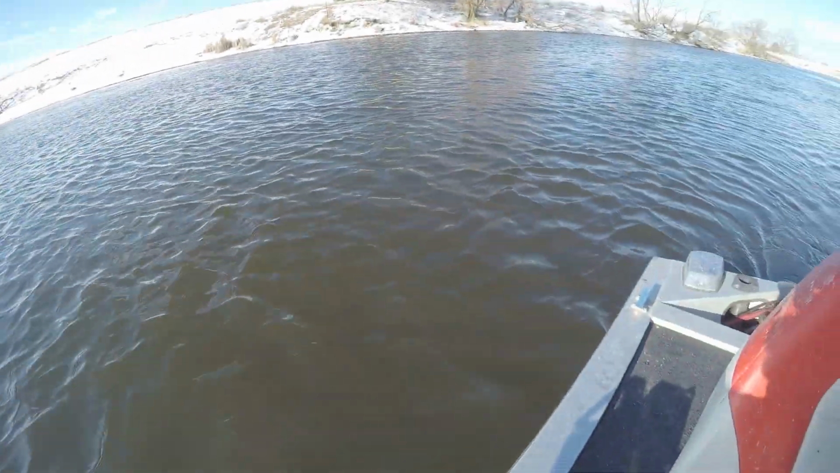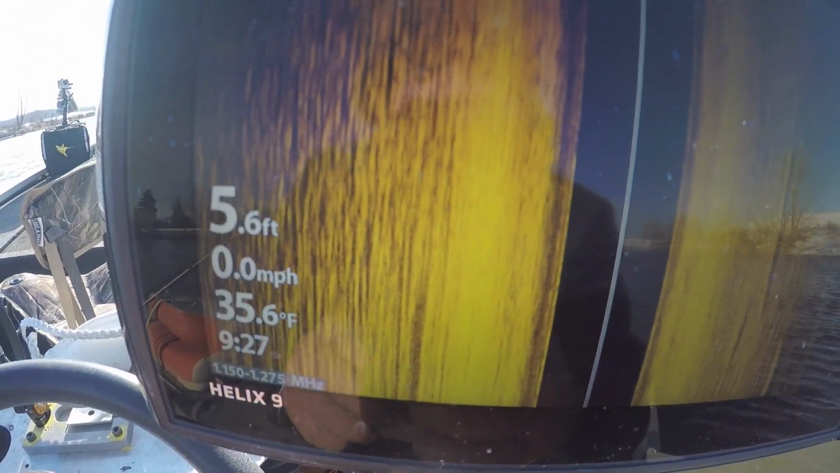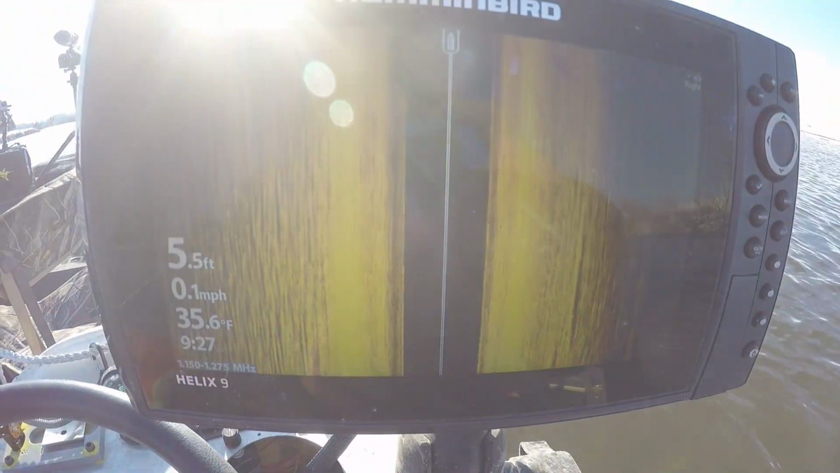So now I can watch my side imaging as I'm just sitting here, not moving. I got the anchor in, and all these long lines coming down the screen, those are all fish. So all these lines are fish, and these lines are fish. So I'm gonna send lines out on both sides of the boat.